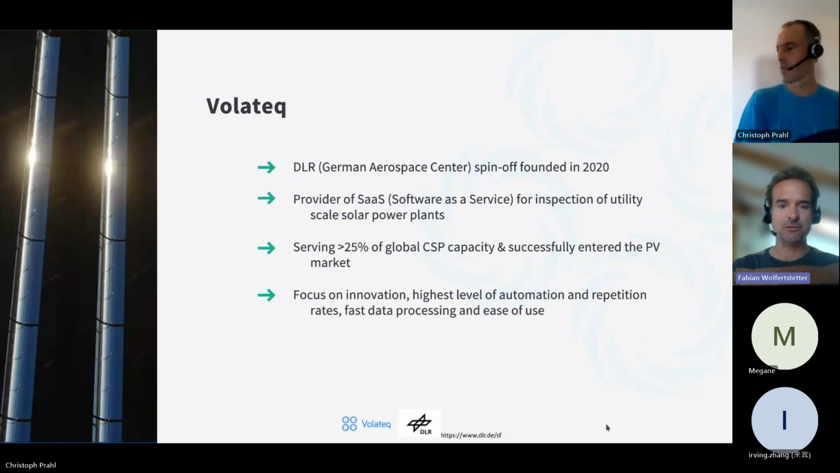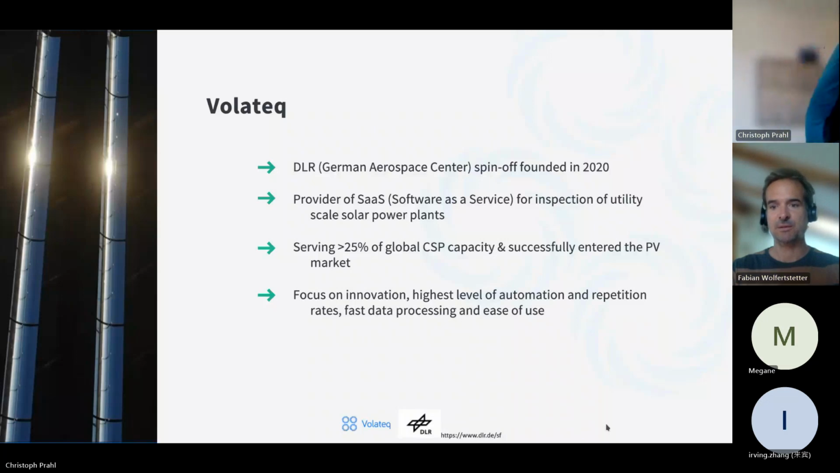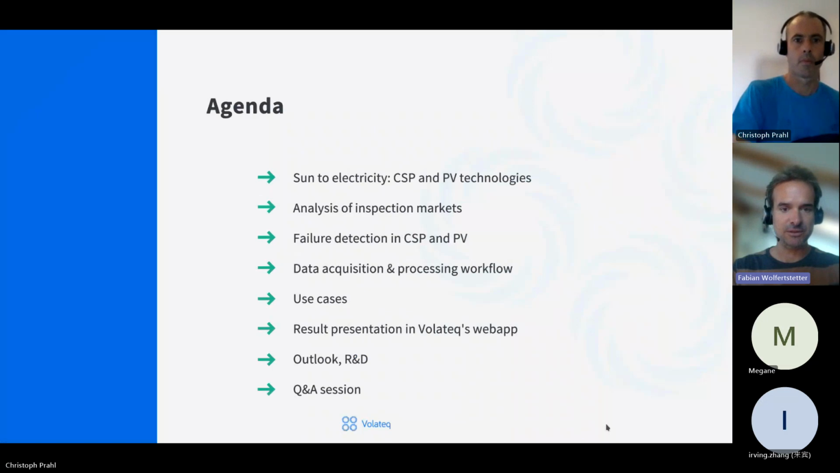And we have a strong focus on innovation, high level of automation, higher repetition rates, which are due to our history also in CSP. We can provide fast data processing and have a focus on the user experience, so ease of use of the whole workflow.